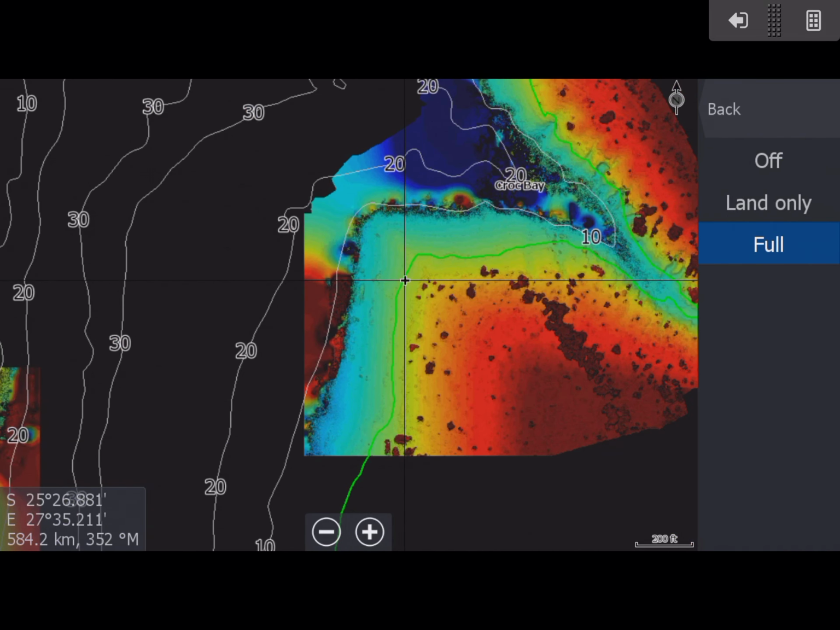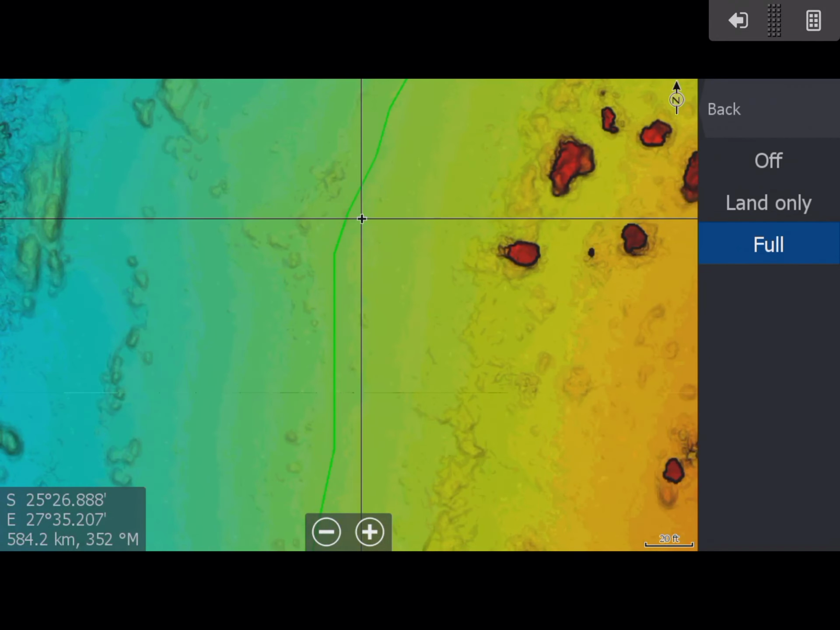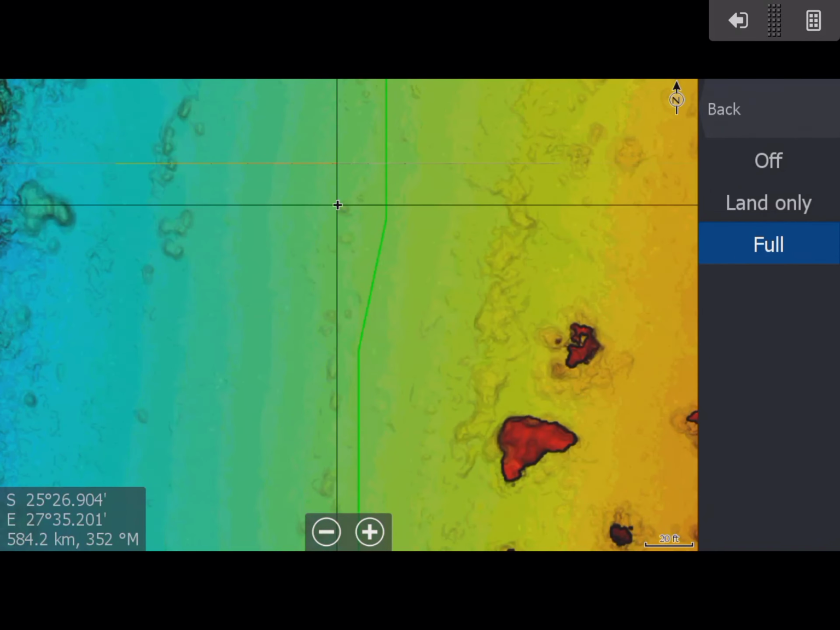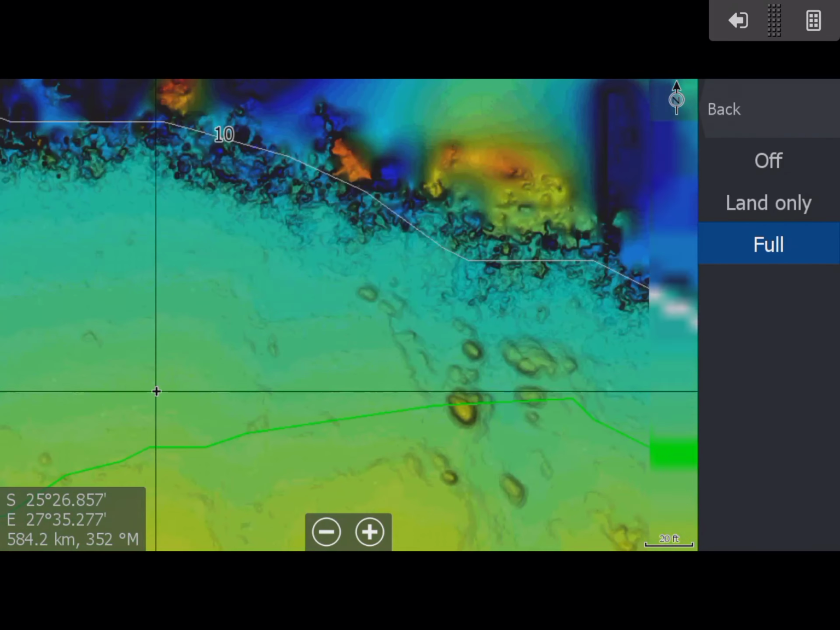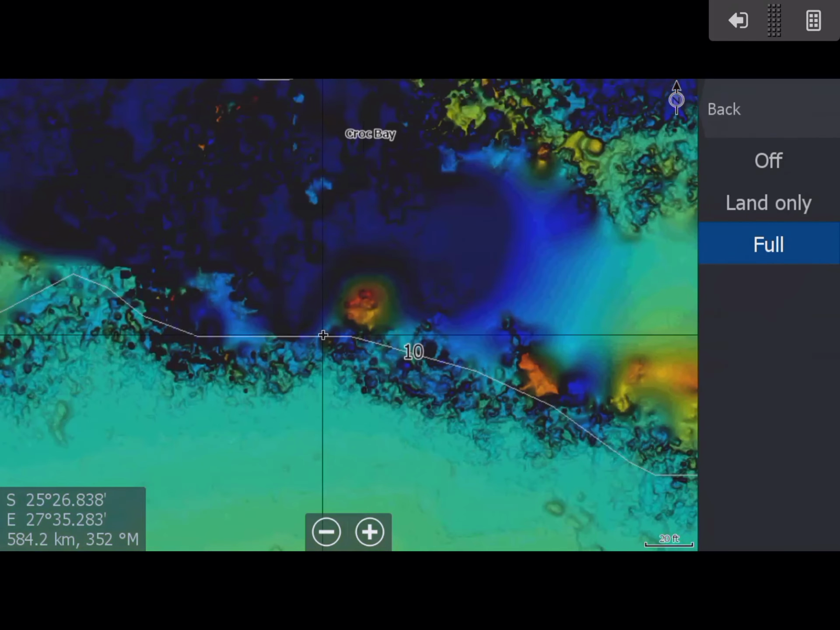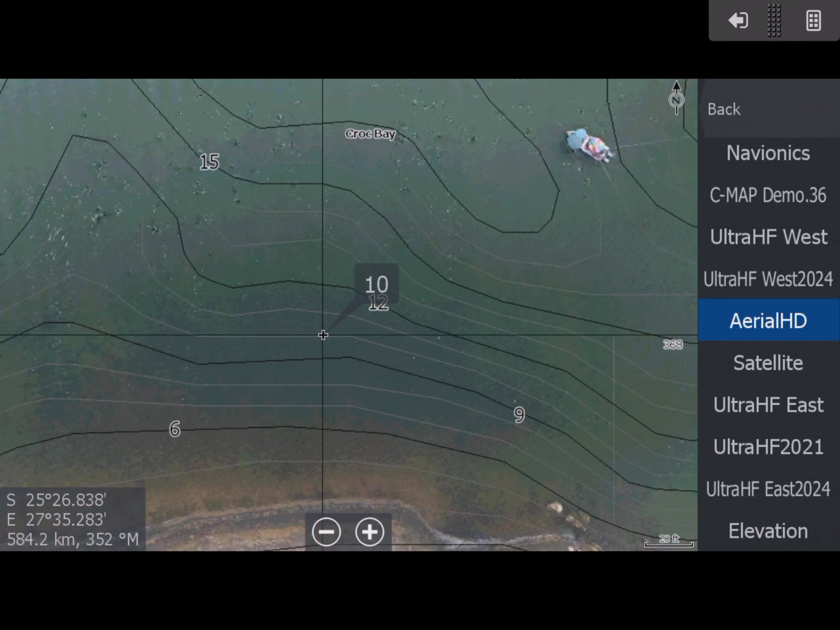So obviously that you can't read in the water, but here on the land, you can see how it's represented with this higher level shaded relief. Don't look at this. This is in the water. If we go back to AerialHD, you'll see that's the water there, which LiDAR doesn't like at all.